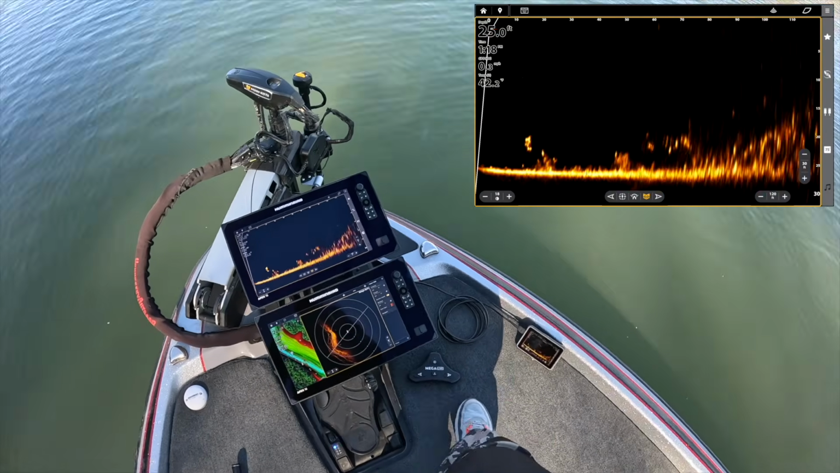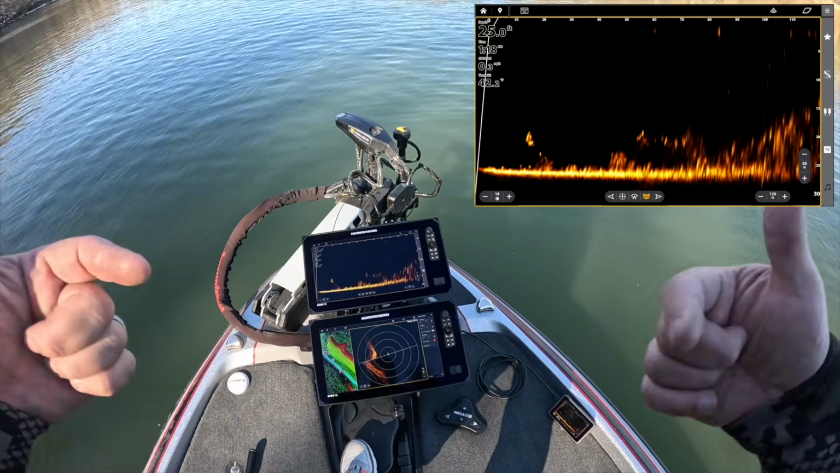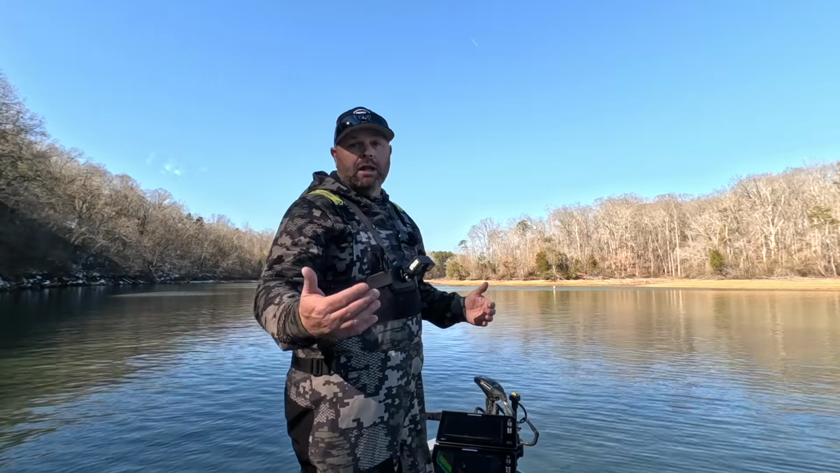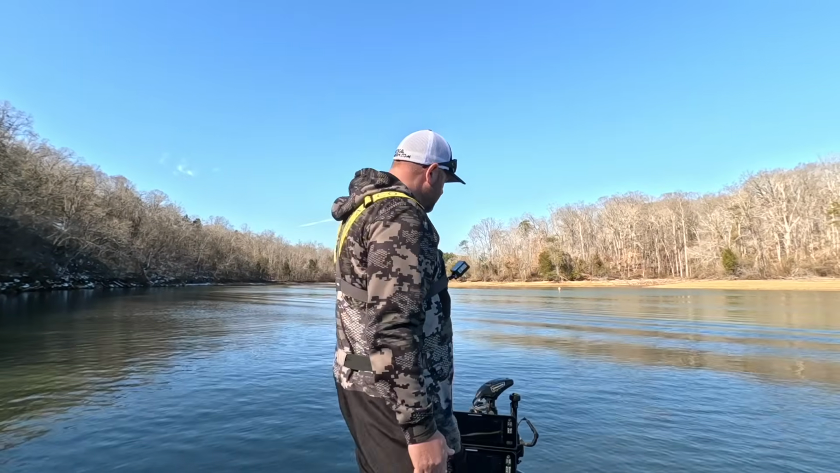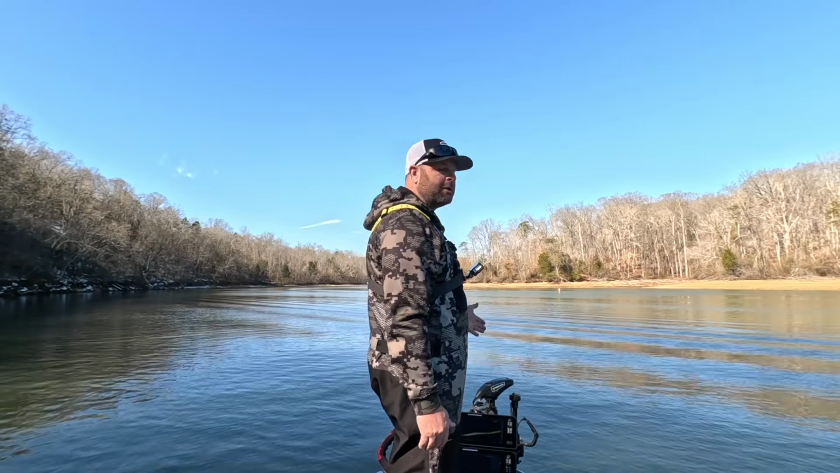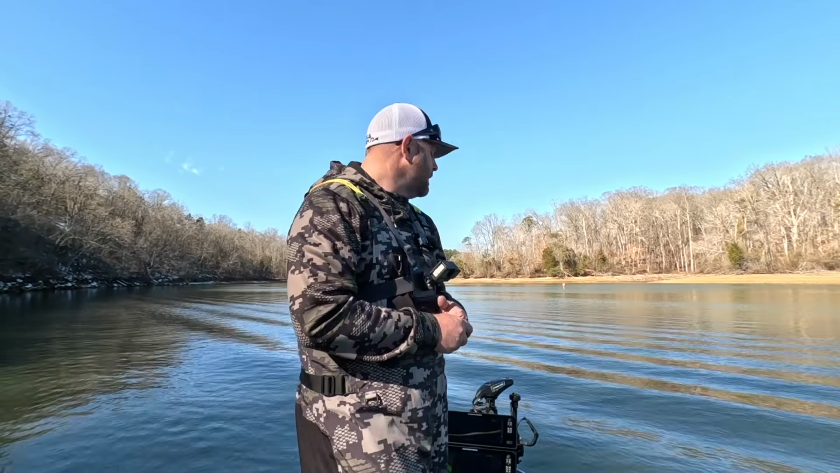Now, I do have this mounted to a Targetlock turret, so I can change where my transducer is pointing. It's not mounted on the shaft of the trolling motor, which a lot of guys do. Because I fish a lot offshore, I want to be able to spot lock if it's windy and then move my transducer independently. I can use my transducer separately from steering with my trolling motor, and that comes in super handy on windy days where I want to spot lock and point my transducer in a different direction.